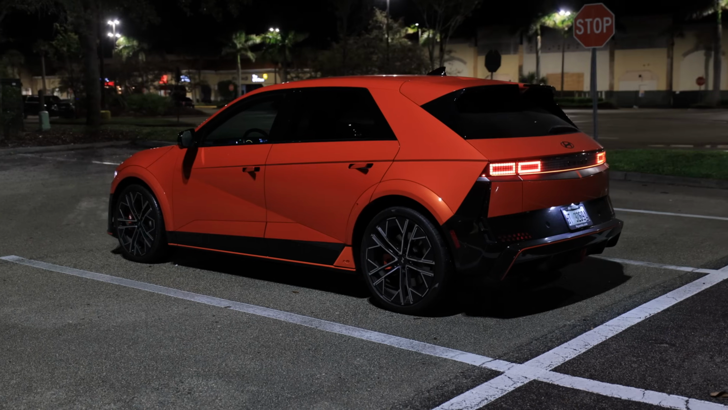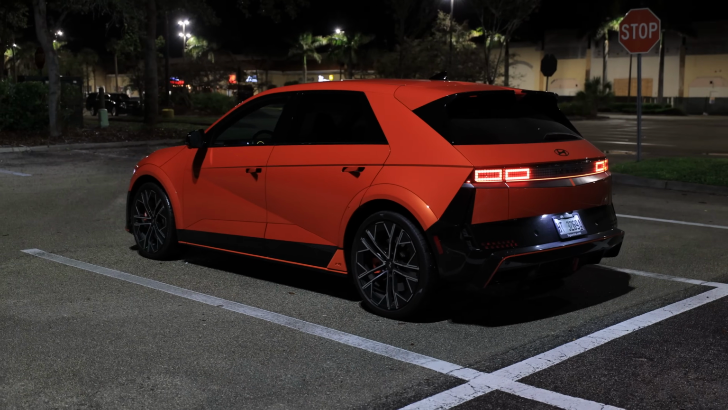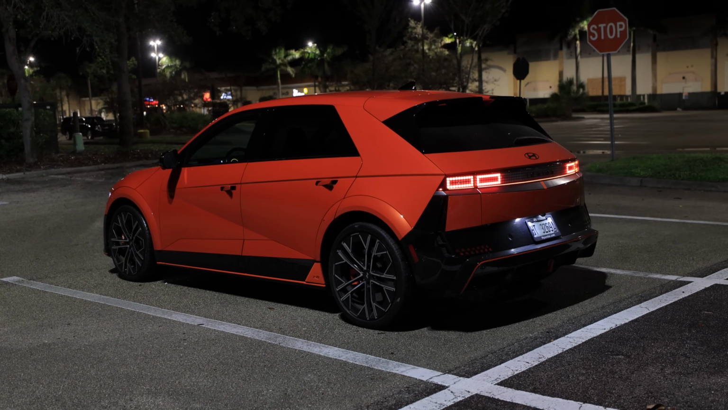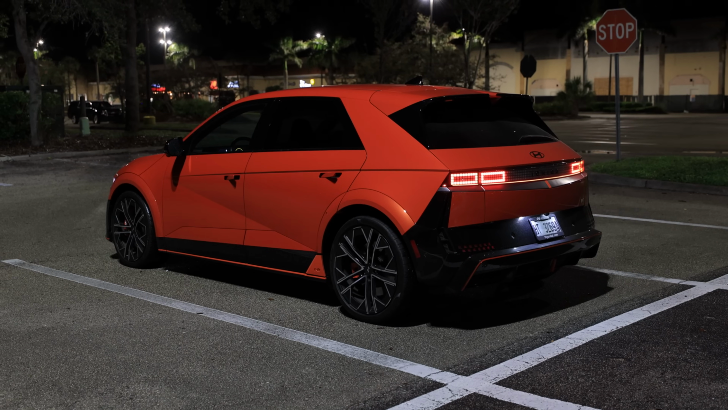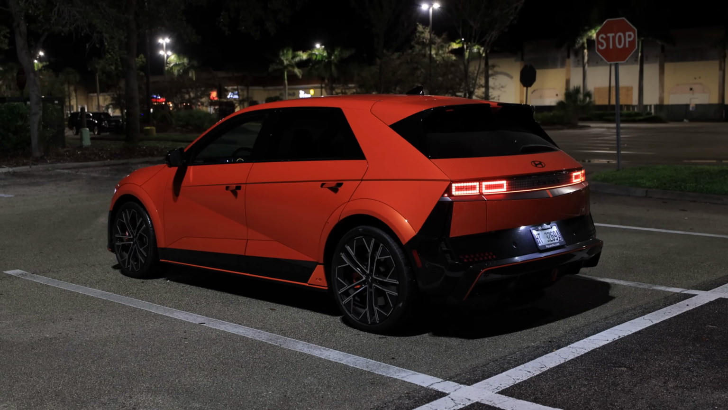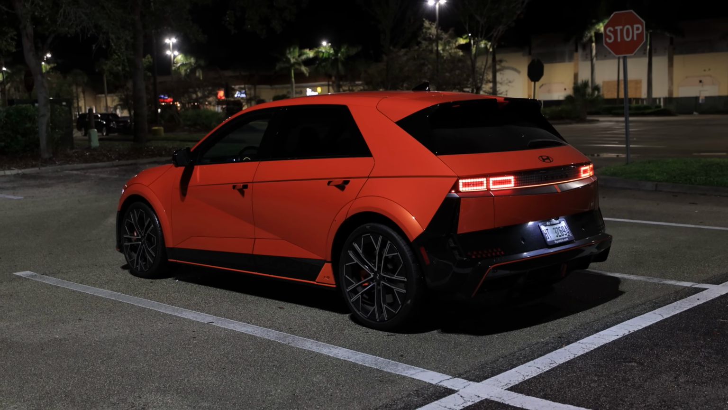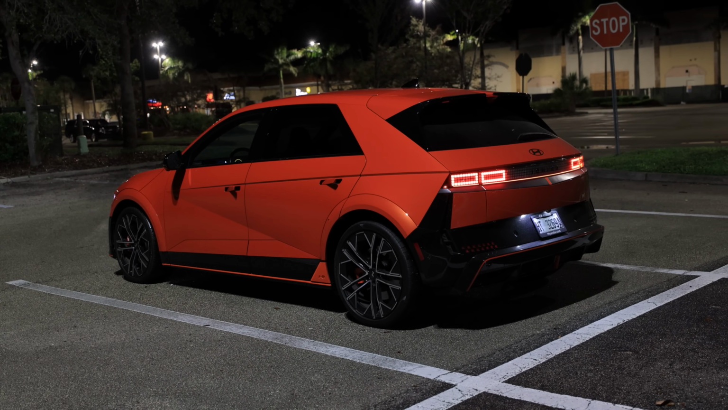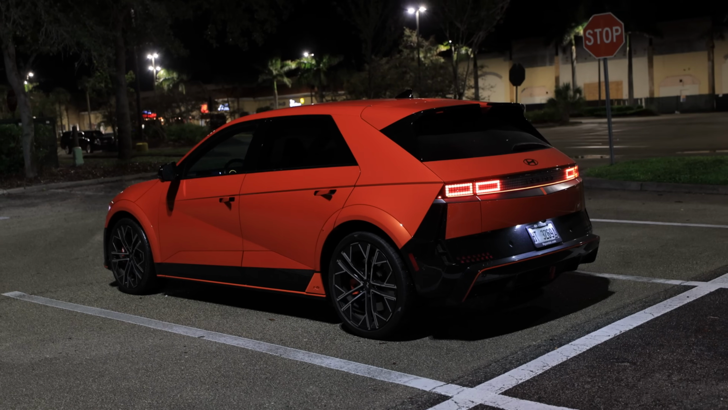Now this is a 25 model, so it has actually some of the refresh stuff that's going on to the non-N model very soon here with the 84 kilowatt hour battery. It's got the rear windshield wiper, thank God. That's been much needed because it's been wet here. It's actually been a kind of a damp winter for us in South Florida.